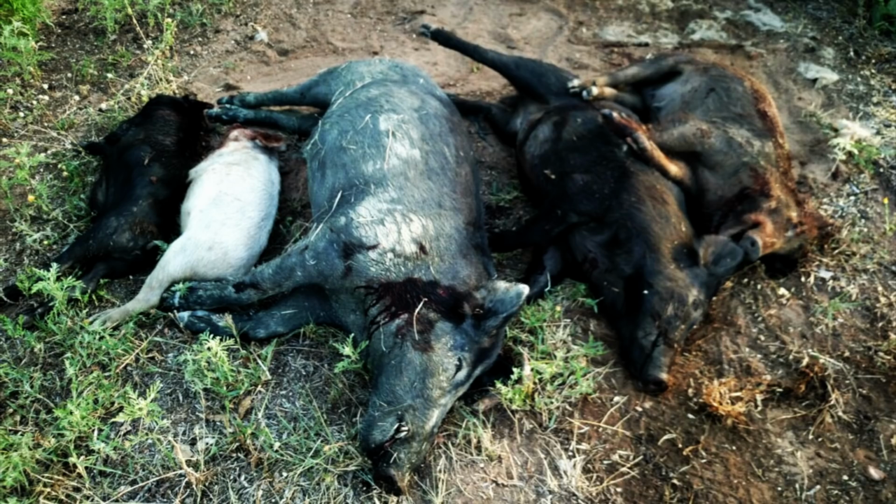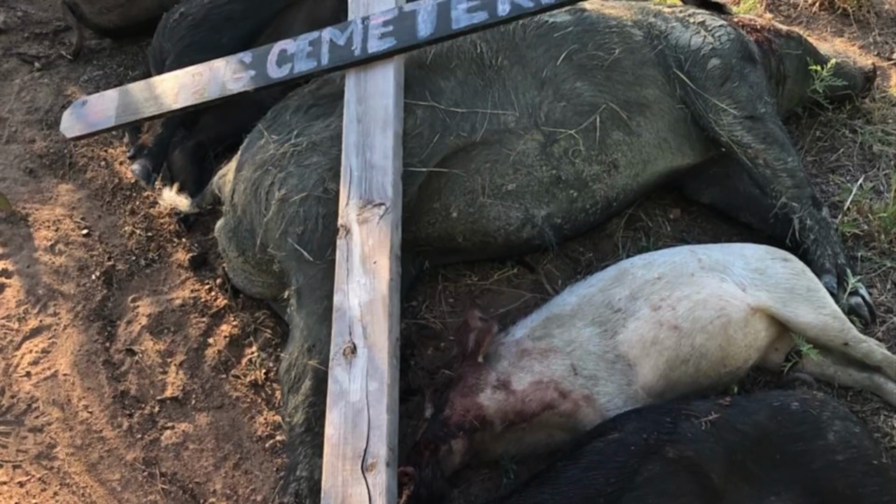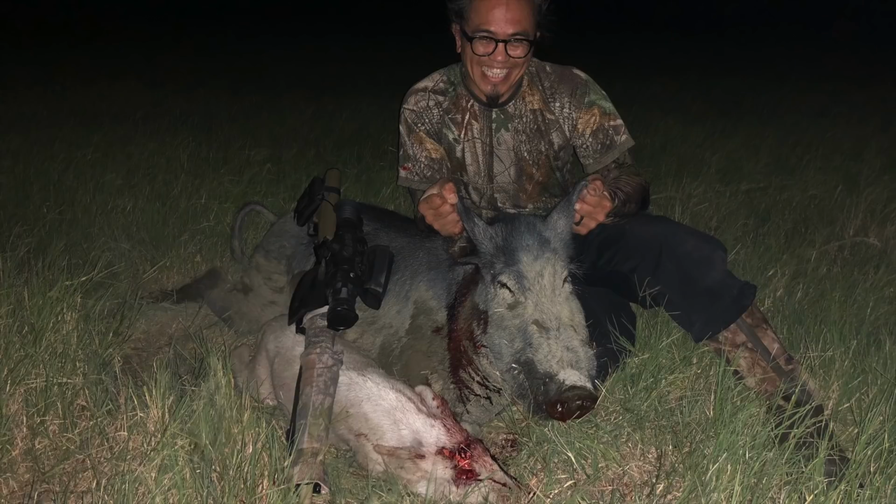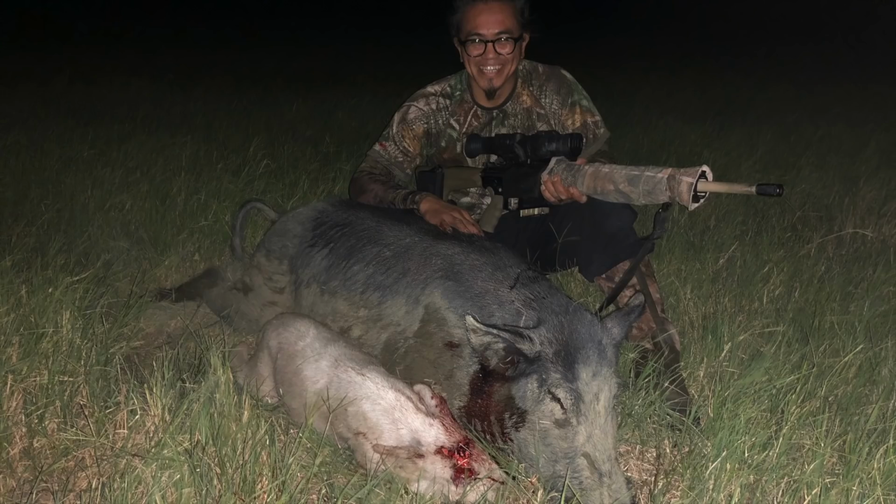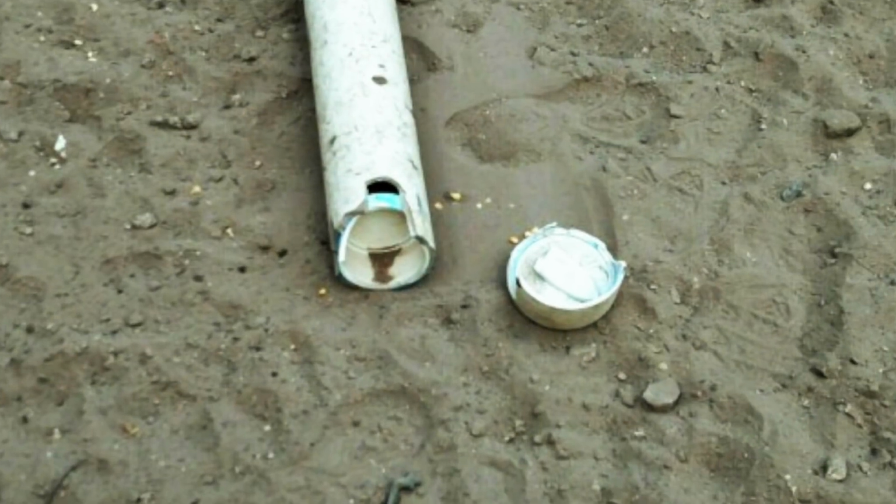We had an awesome night of hunting, with 5 confirmed hogs recovered and 6 shot. This is my first West Texas trophy hog. I have no doubt we're going to pull off a 300-pound hog off this property. Thanks to Ron and Richard for the invitation, and stay tuned for my next adventure. And hey Ron, I owe you a pig pipe.